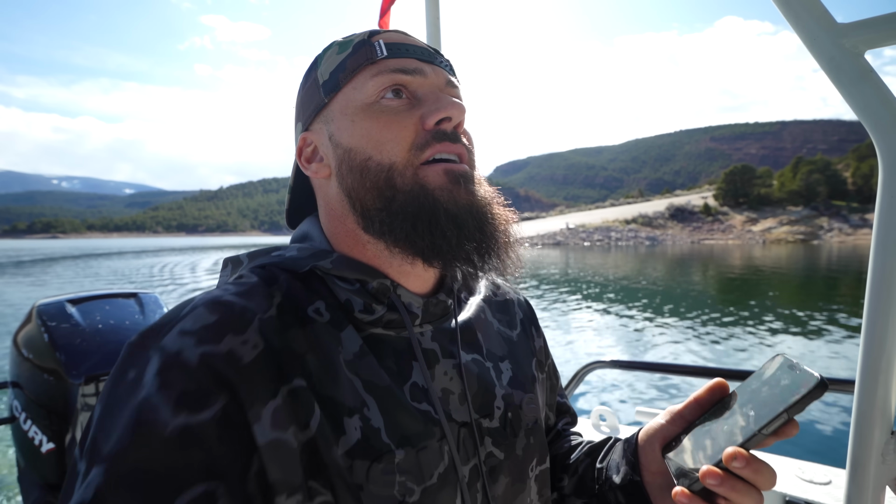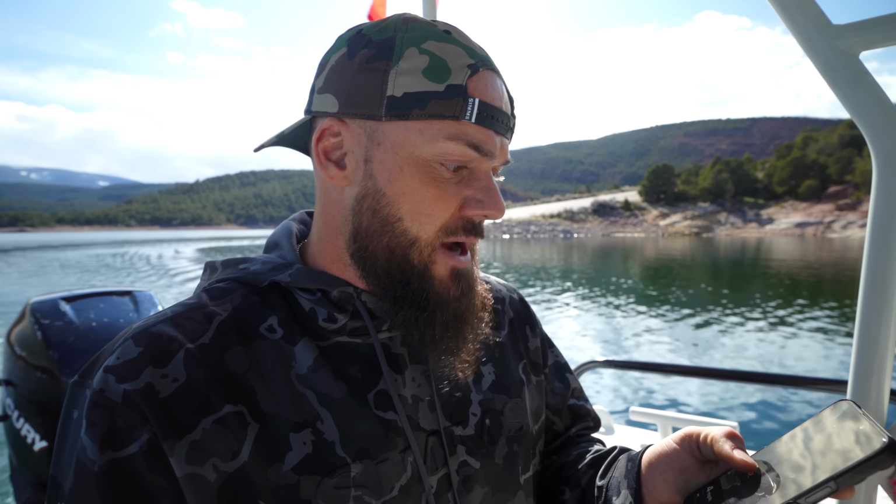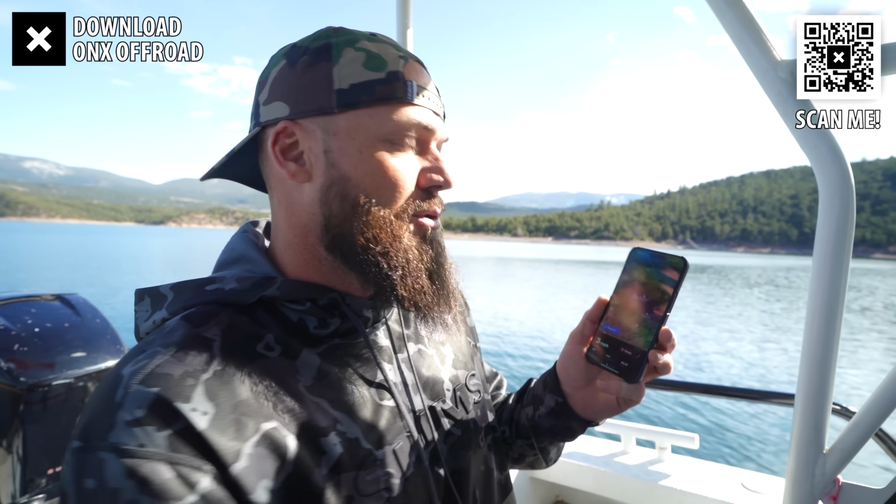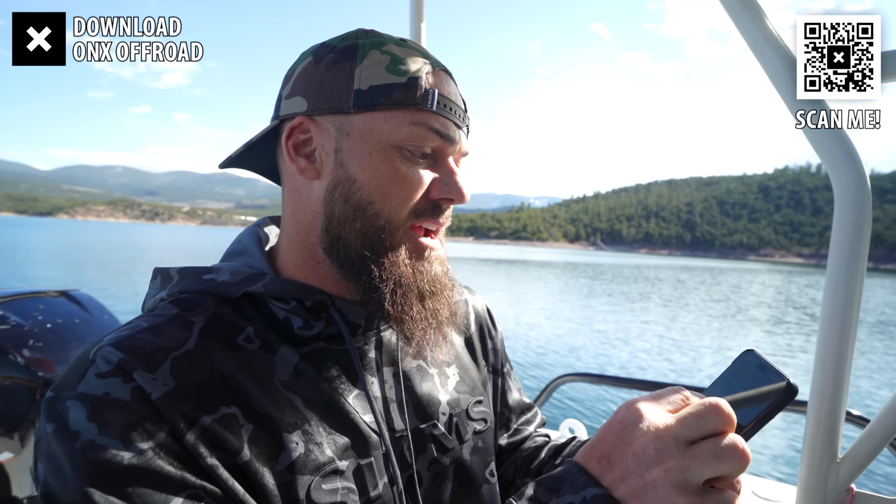So we're gonna scan this last little area by the campground, and then we'll be able to track exactly where we've been and know how far we've traveled. But being able to download this file and give it to the family and say, hey, he's not there, that's a big deal. Onyx has been super handy today. We zoom out, we can see all the areas that we searched. We've just moved over to a new search grid right now, so we'll be able to start tracking this one.